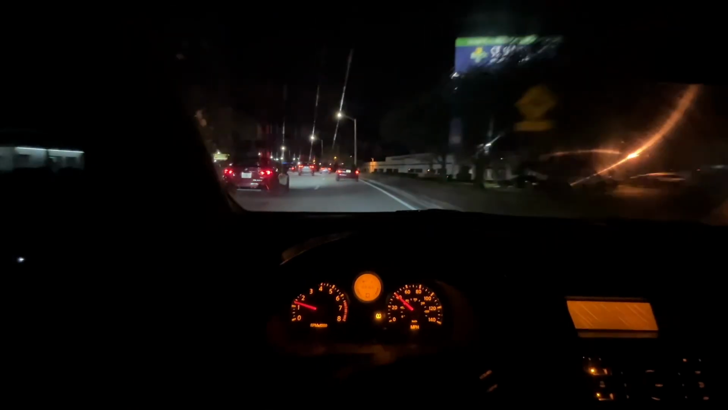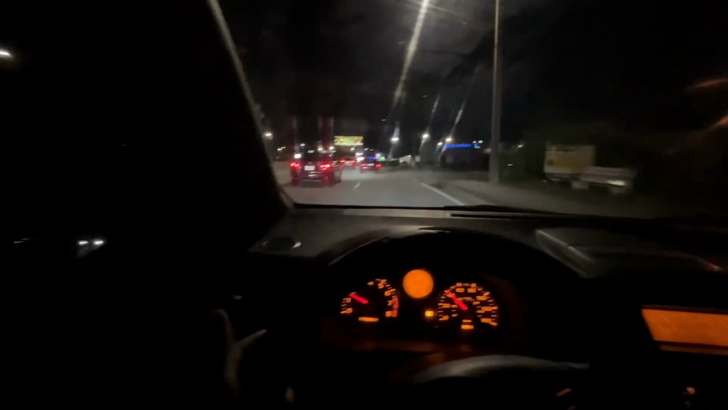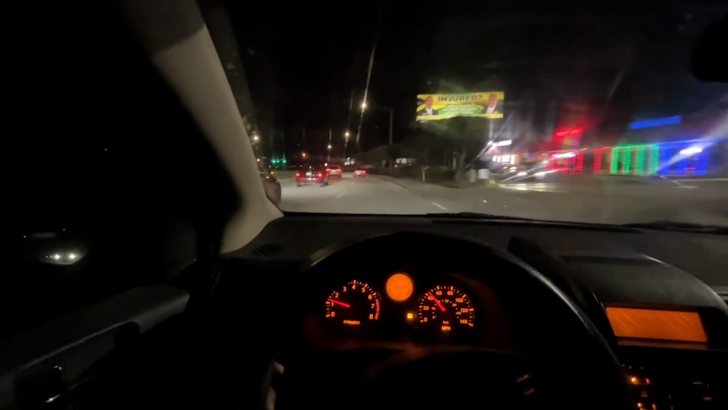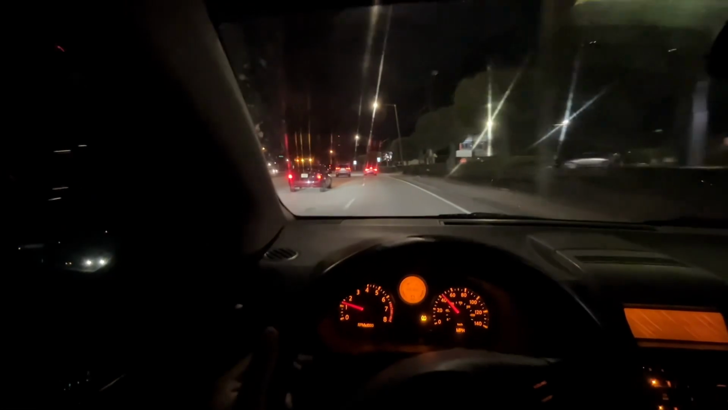Is that a BMW? Bro, the lights on this BMW up here is insane. I wish I could zoom in. That's insane. I love it. And then you get back over. Why? Bro, I swear, man. Florida drivers, man. You get all the way over to the other side. It's crazy to me. That's insane. But, you know, that's what you gotta do.